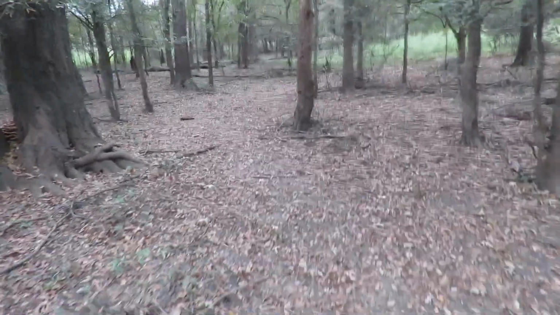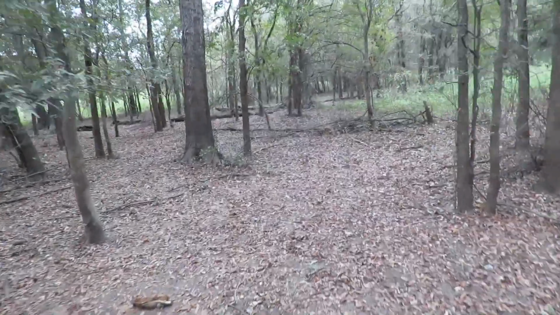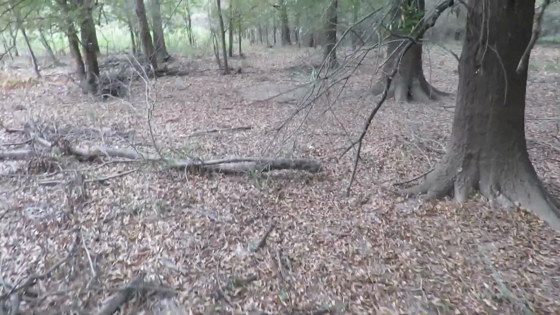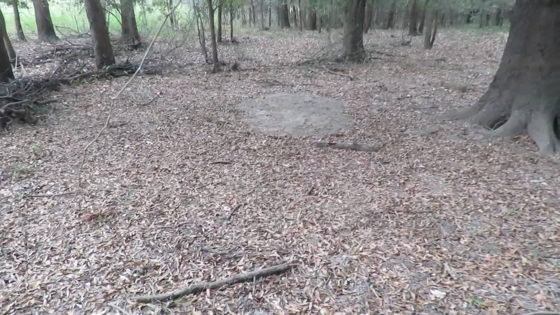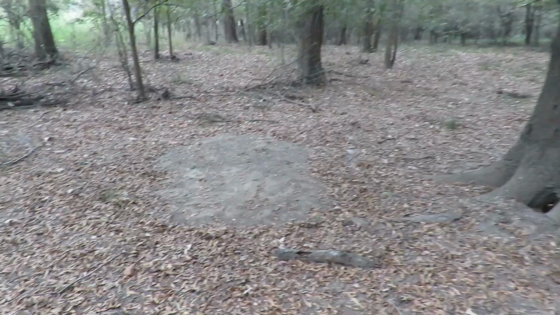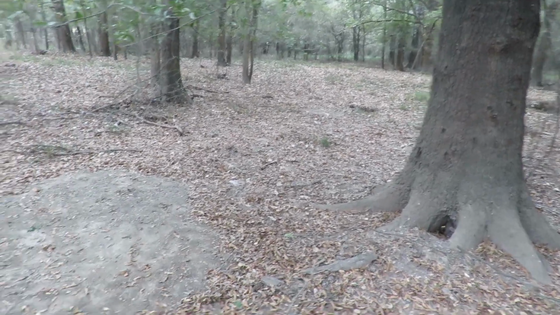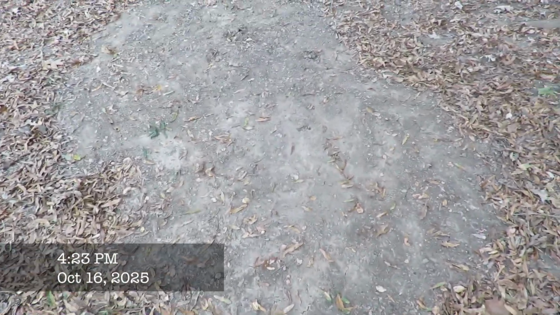Alright, let's get back on the typical trail. Go check my other camera. Alright, you can see where I cleared out a spot there. That's where they're scraping here and over there. So what I think I might do is double up this camera. There you go. You can see where a deer's been dancing right there.